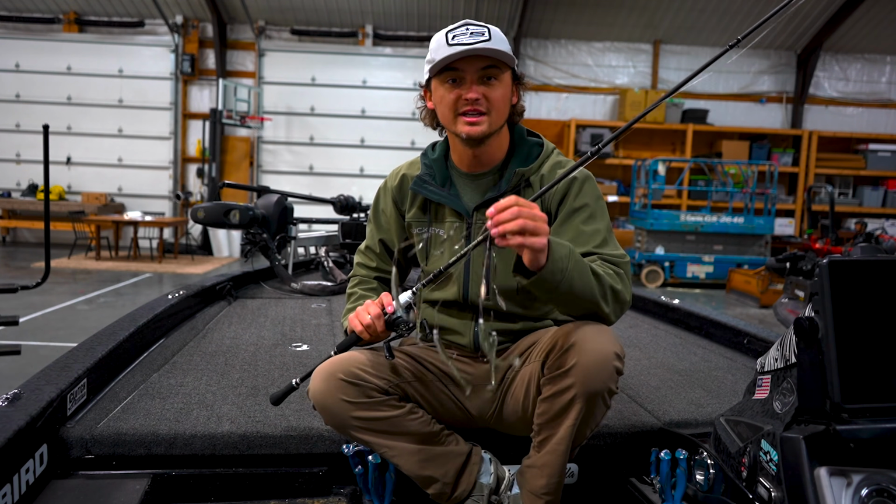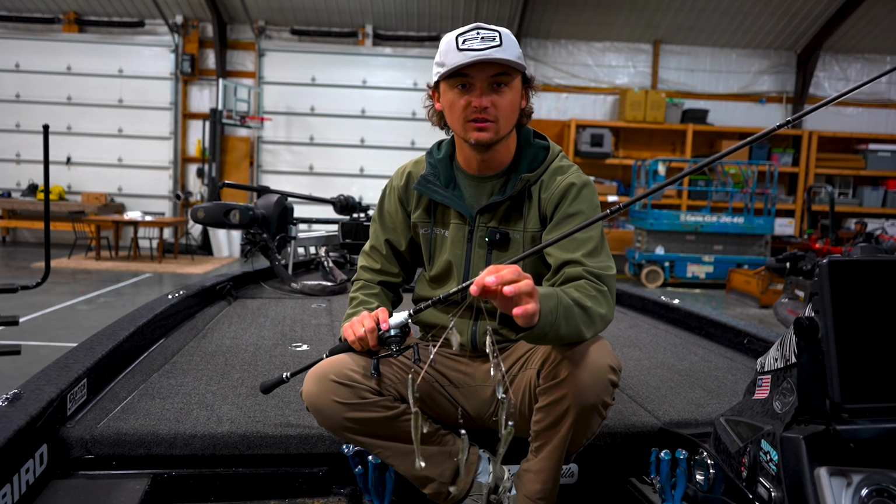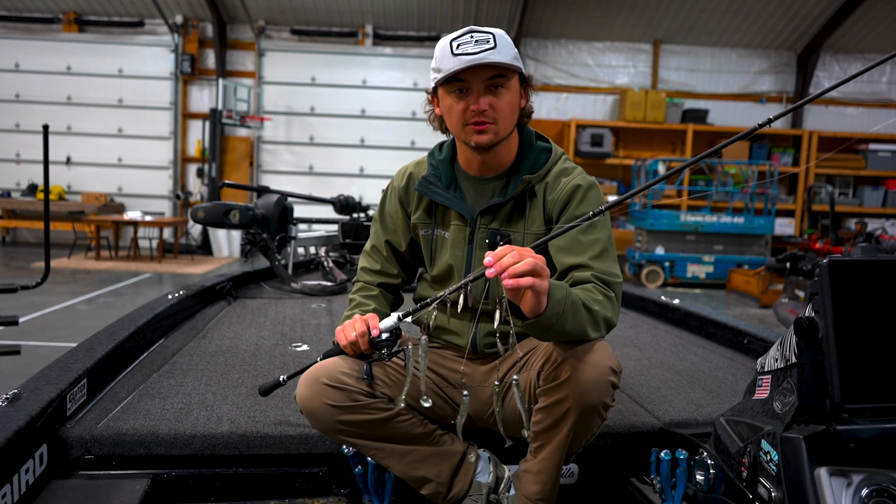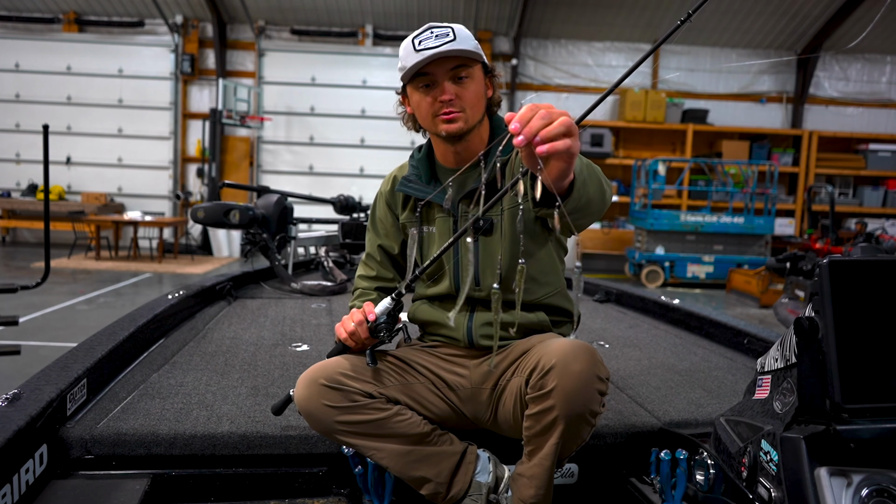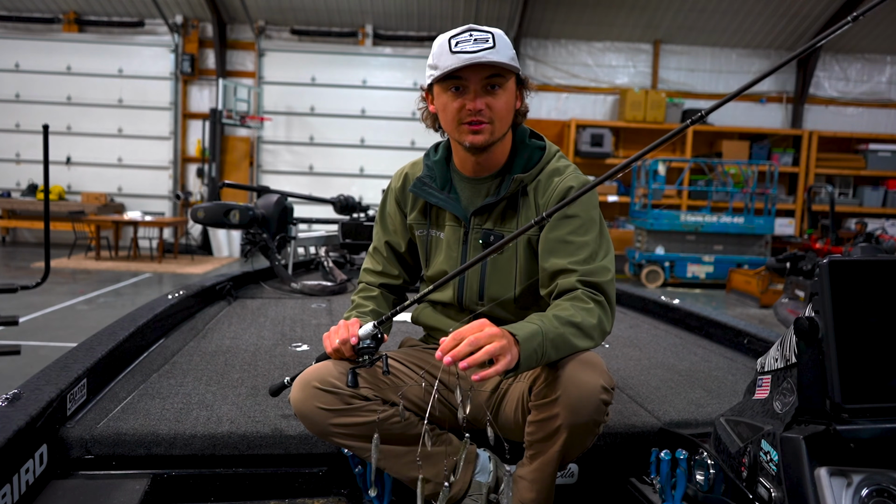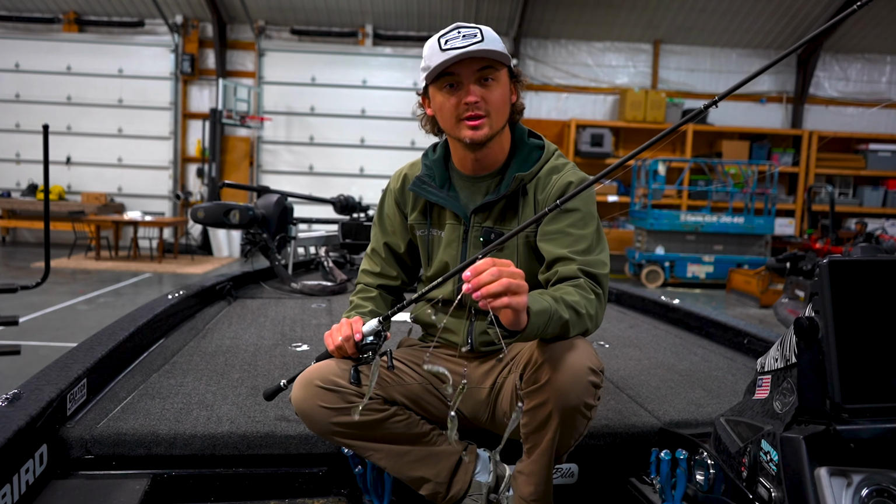Bait selection is key with an A-rig, and it all depends on the watercolor of your lake. Table Rock this time of year, I've really leaned towards more natural colors. So the one that I have here has a green pumpkin and a silver bottom. With so many guys fishing A-rigs this time of year, you have to be able to separate yourself from everybody else. And I think this is one way that I'm able to do that.